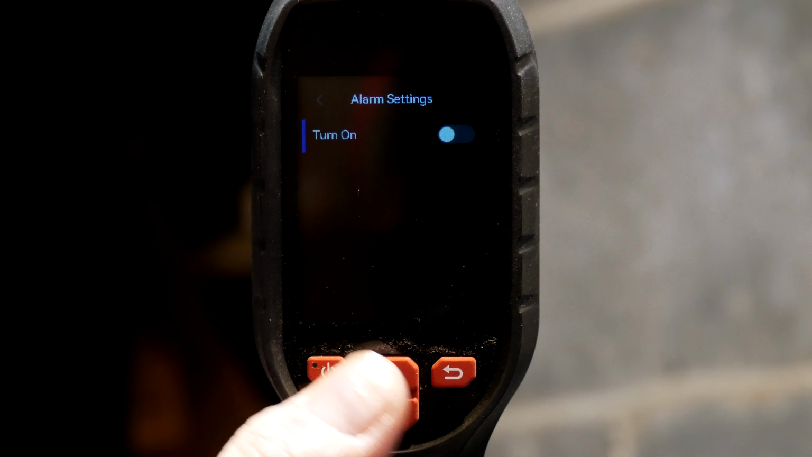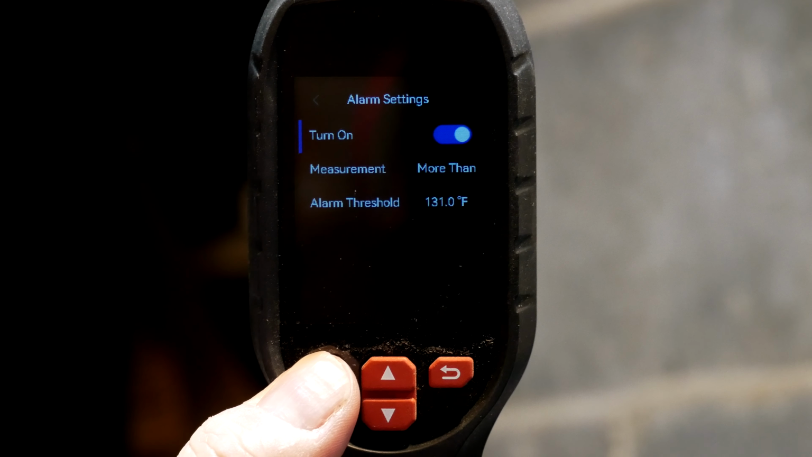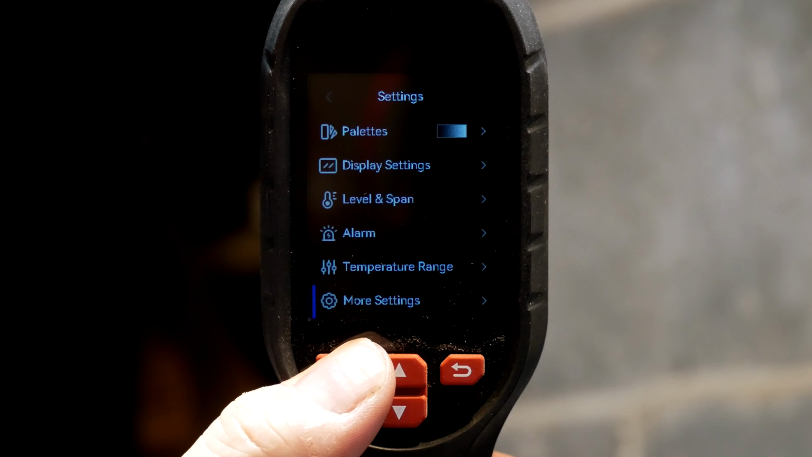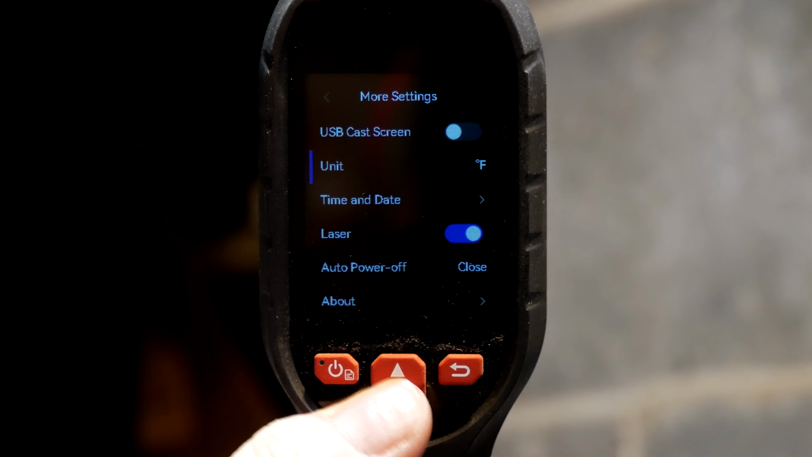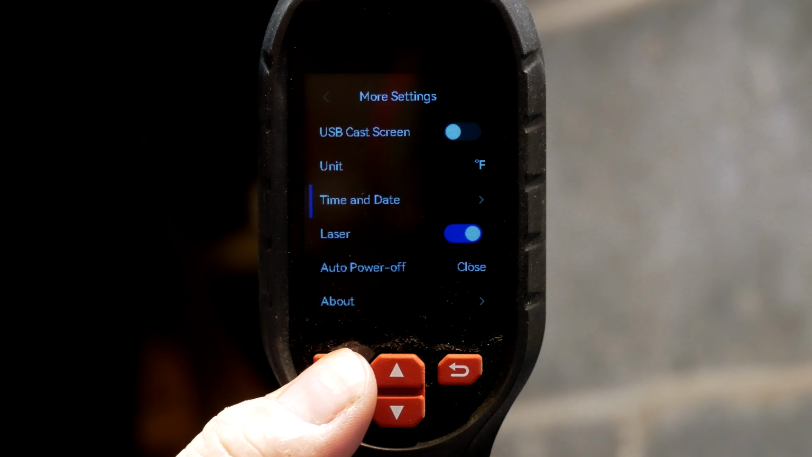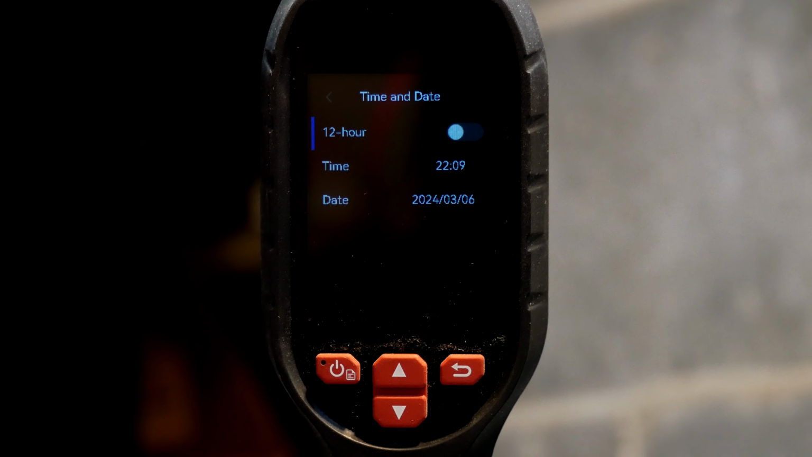Okay, so alarm. If I turn on the alarm, if the temperature is greater than that, it'll set an alarm, with special software, which I don't have installed. All right, the unit. You can change the unit to Kelvin, to Celsius, to Fahrenheit. Time and date. We can set the time and date. Right now it's the 5th, I believe. So that time is not correct.